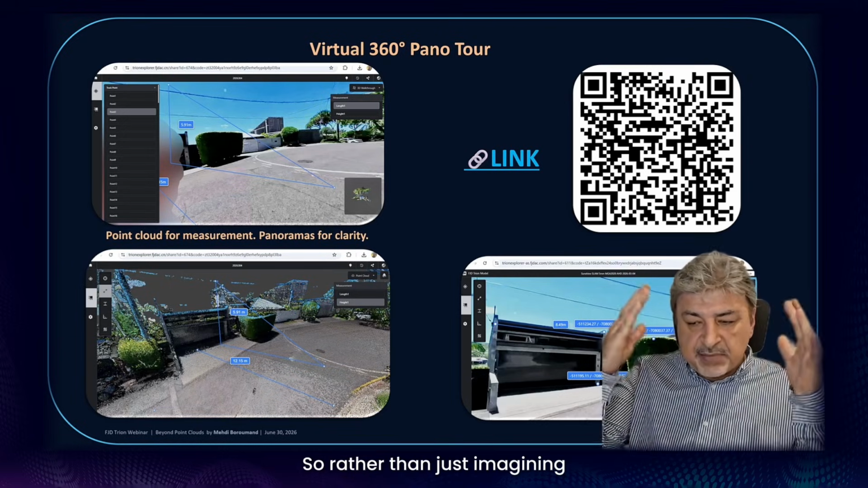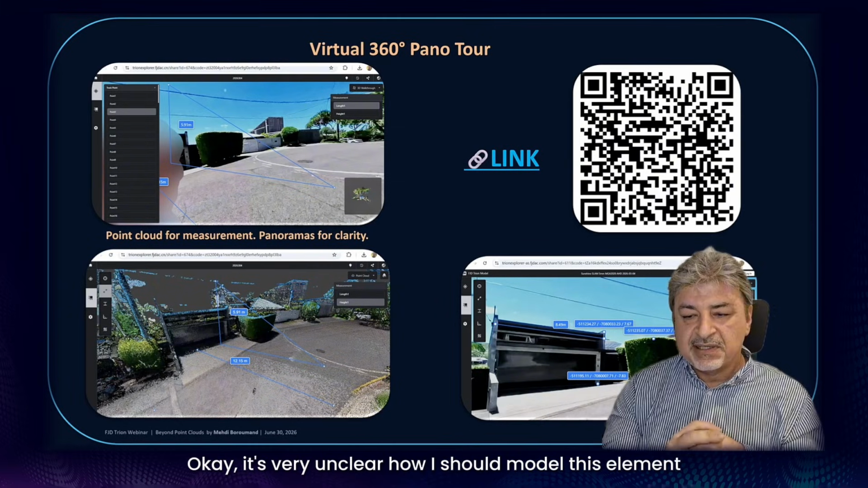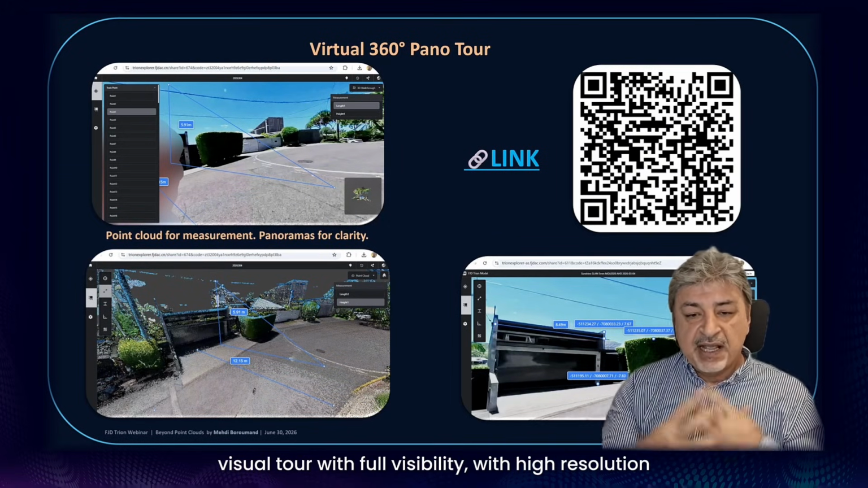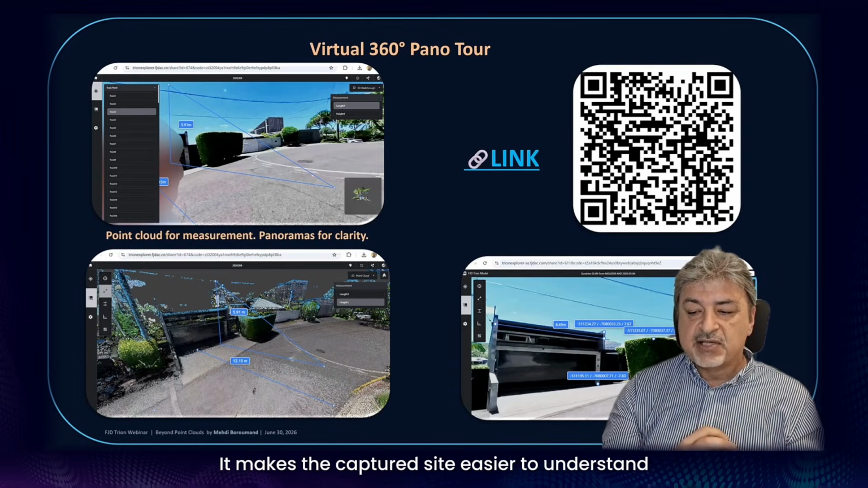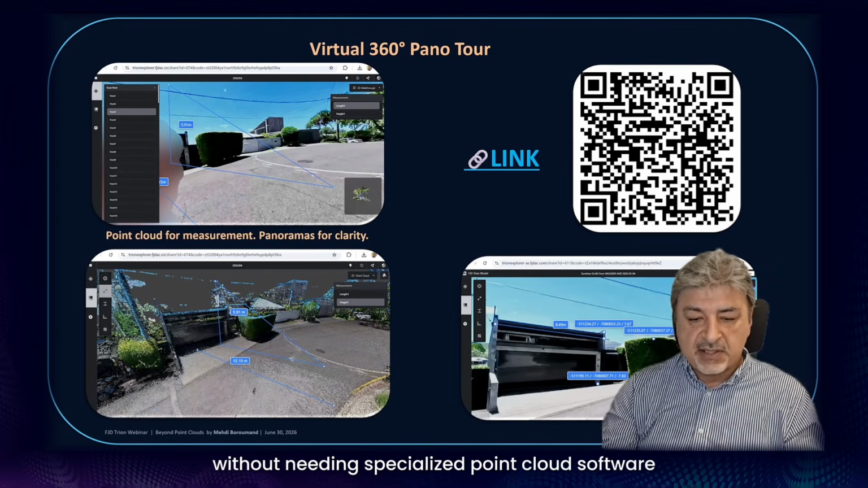Rather than just imagining, okay, it's very unclear how I should model this element, for example, they just jump into this virtual tour with full visibility, with high resolution, and immediately have a better understanding of how to connect the dots. It makes the captured site easier to understand without needing specialized point cloud software.